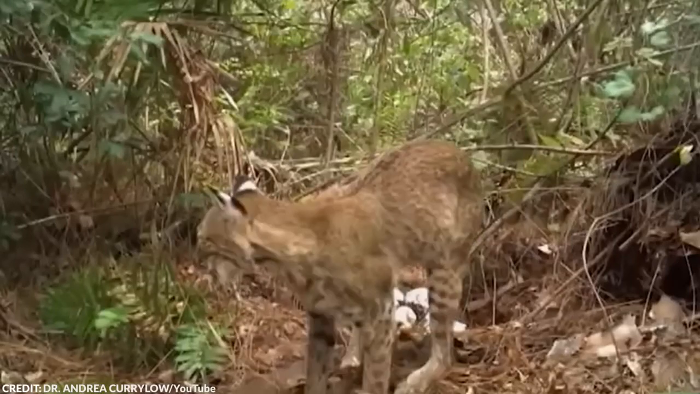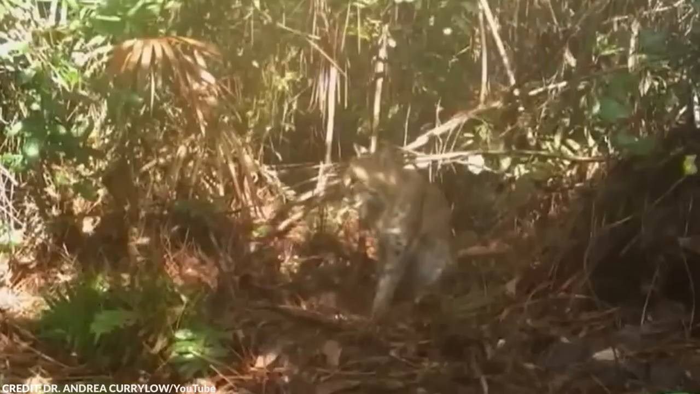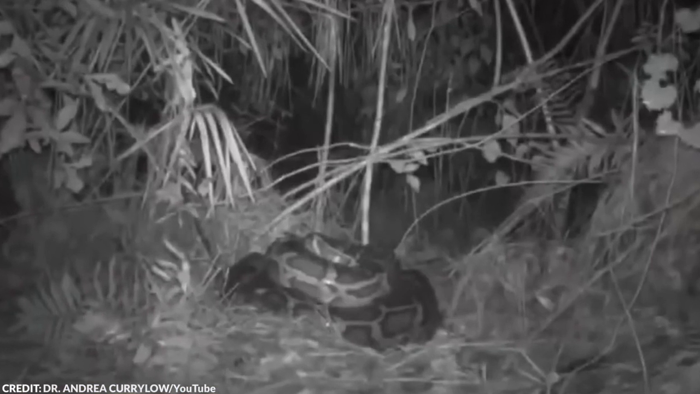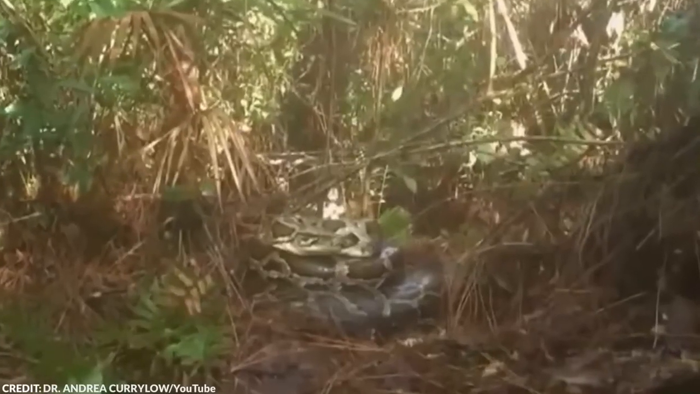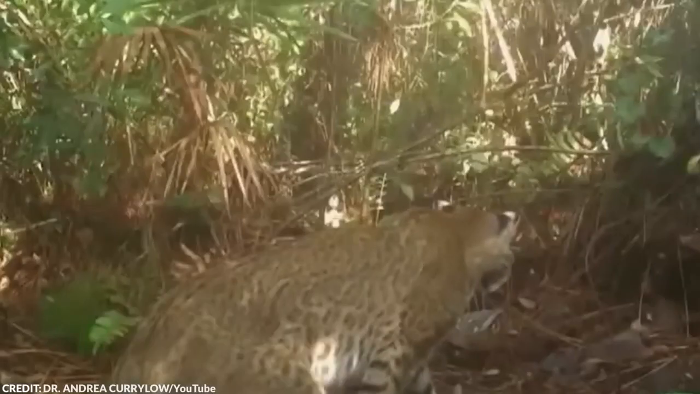When it did, though, it wasn't that lucky anymore because the mother python was back on guard, and it was not happy at all about the bobcat's disturbance. The snake was 14 feet long and weighed 120 pounds, while the wildcat was around 20 pounds. The python was not going to back down from this enemy. The bobcat tried its luck against the python, but it was just too risky.